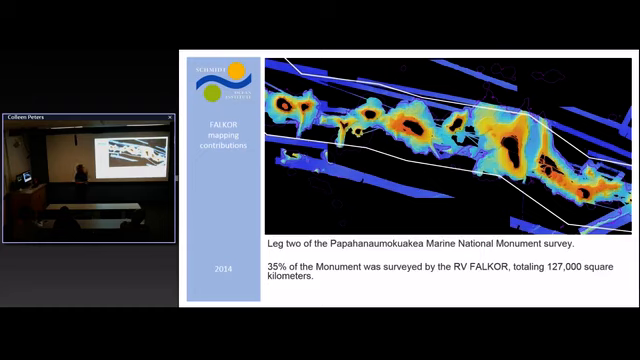So when we're talking about ocean health and sanctuaries, a lot of the monument is not mapped. We have no idea what's there. Well, how do we know what to do about it? How do we know what to regulate or how to protect that area? We don't actually know what's there. So we've made a pretty good contribution towards that.